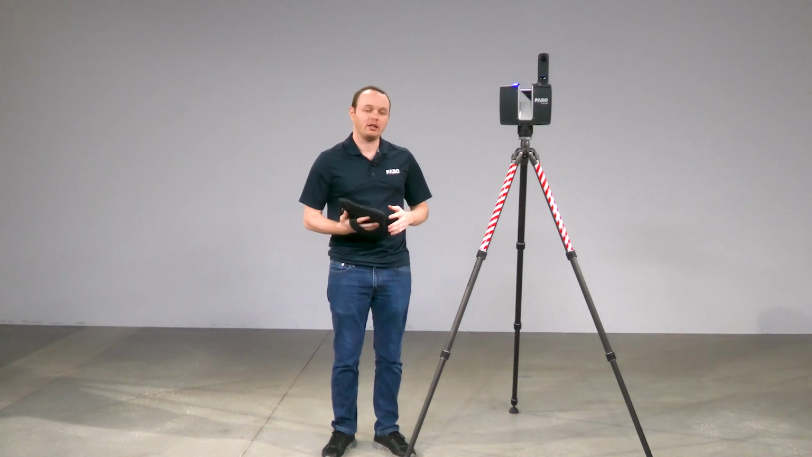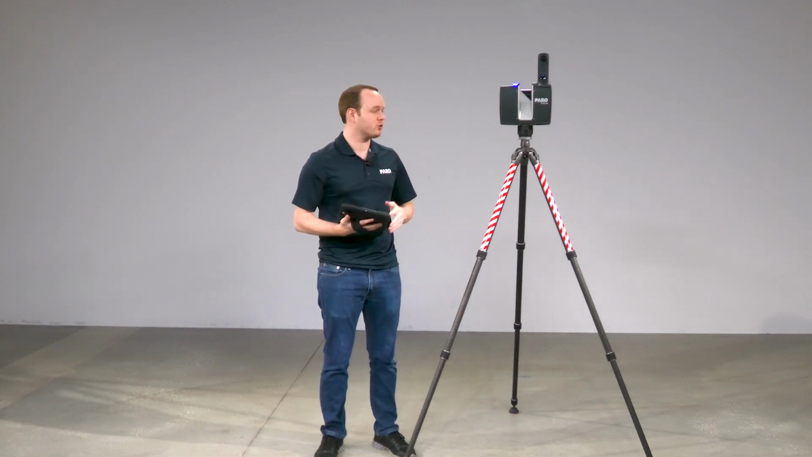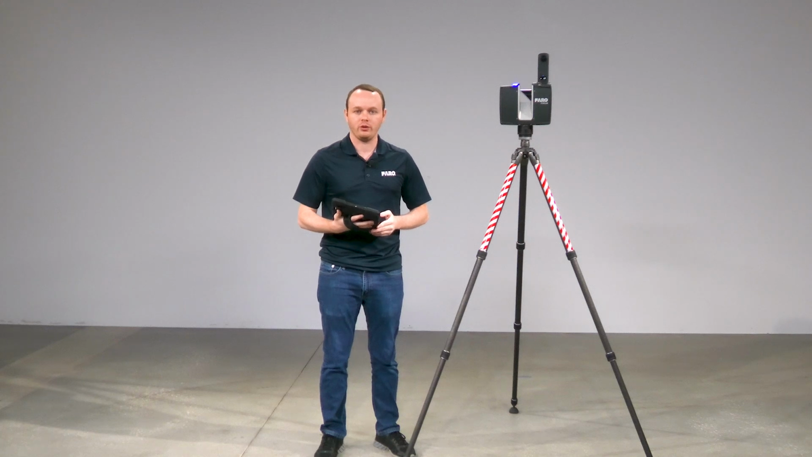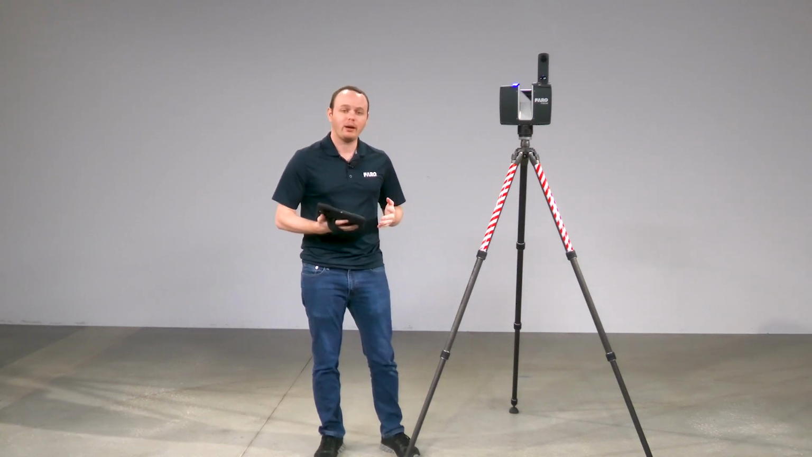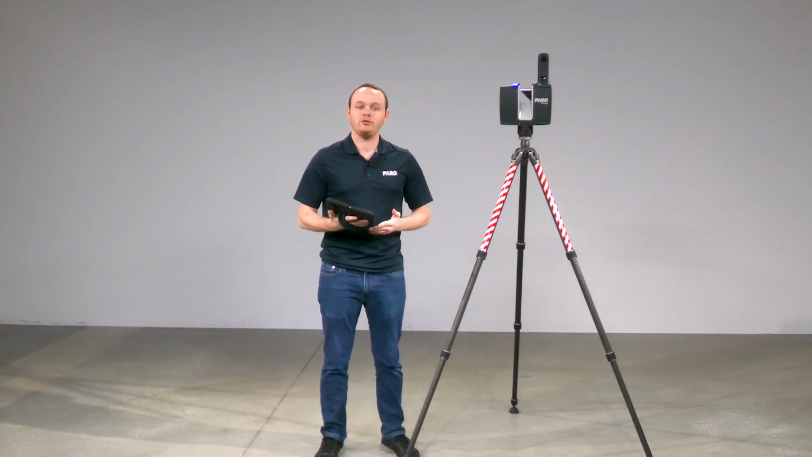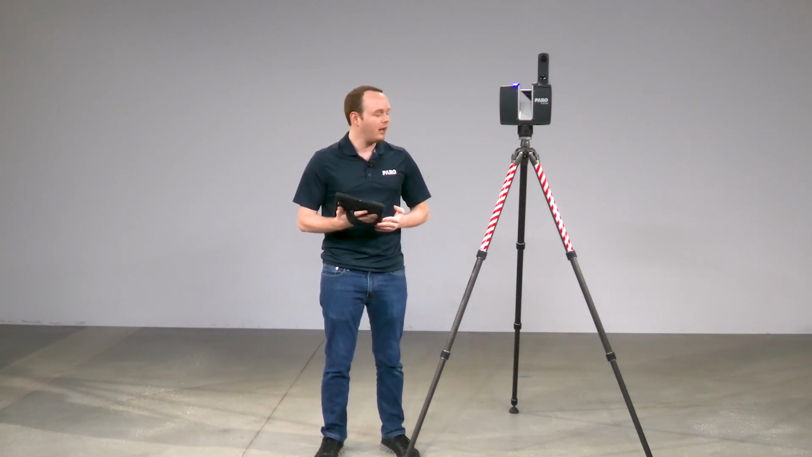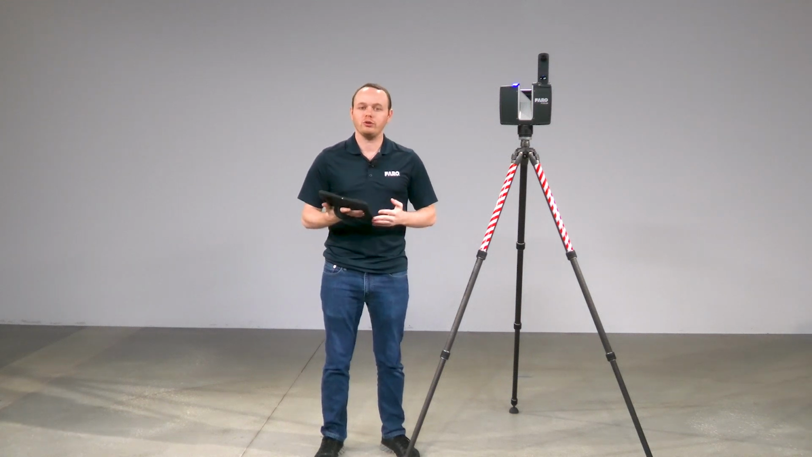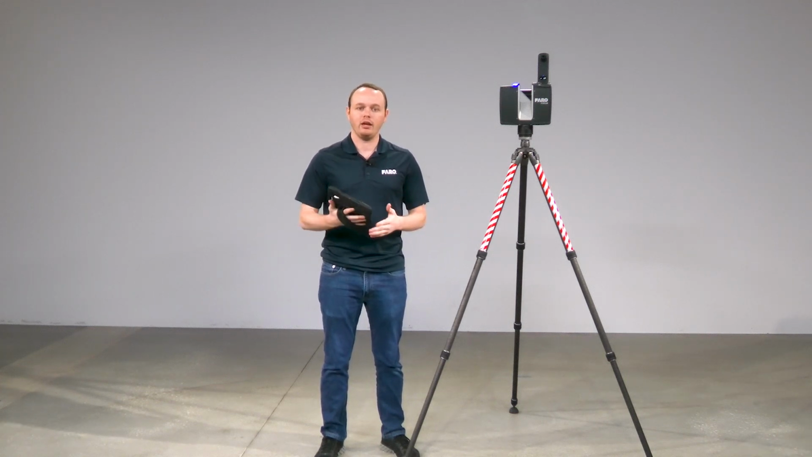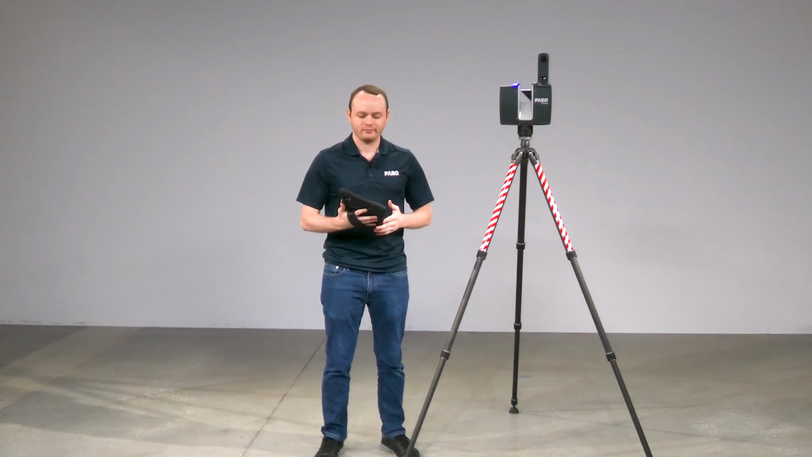Today we are going to be talking about the Stream app that comes with your Focus Premium that is available on iOS and Android devices. This Stream app allows you to visualize where you are scanning. It gives you the confidence to leave the scan site knowing that you've captured everything you need, and it allows you to pre-register things and align them in the right place. So when you bring it into our software, it's already going to be pre-aligned. So it's going to save you a lot of time and give you that confidence.